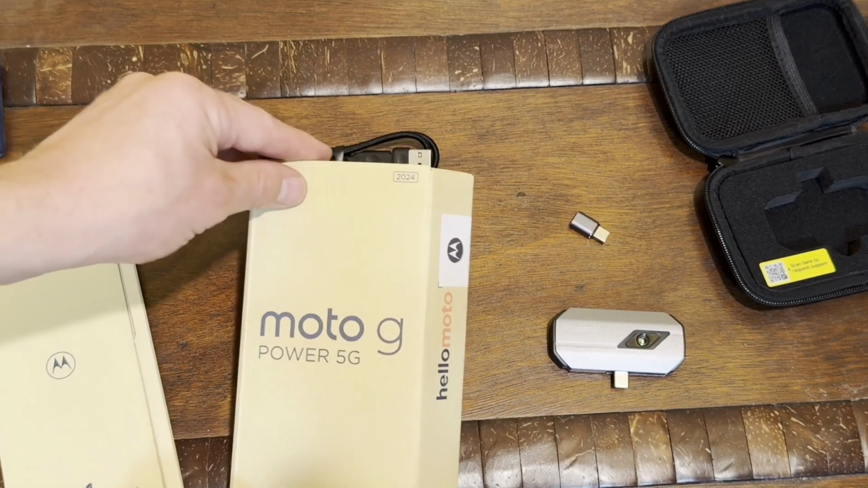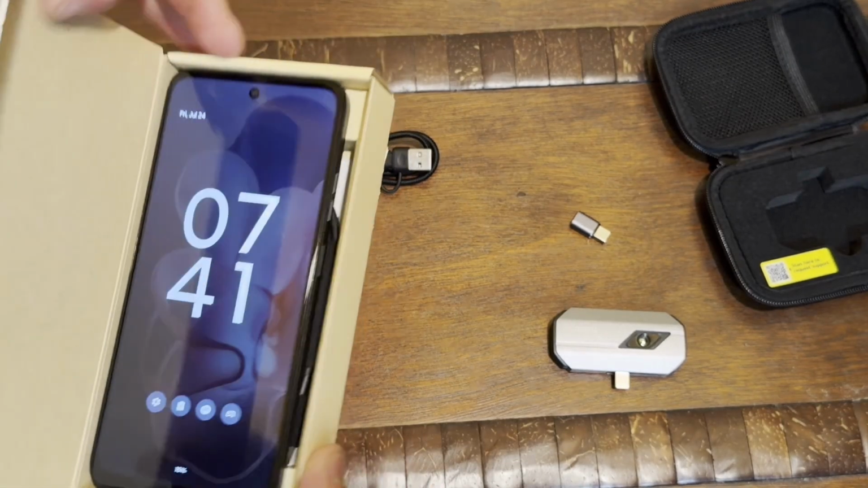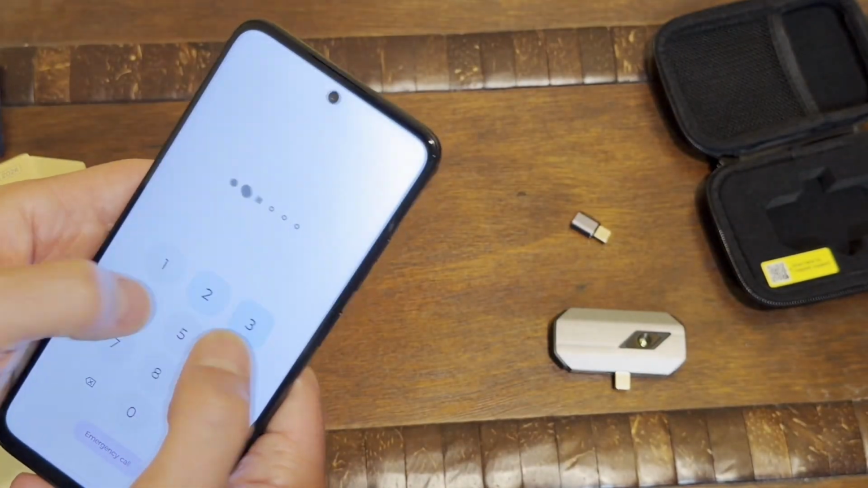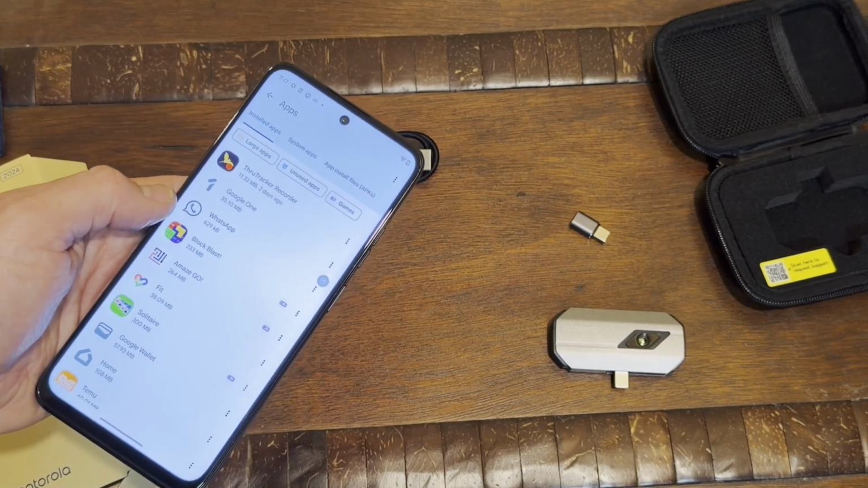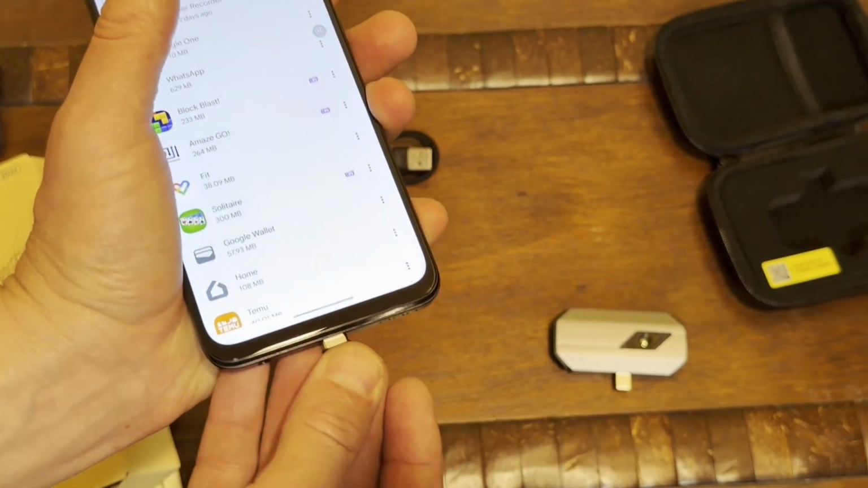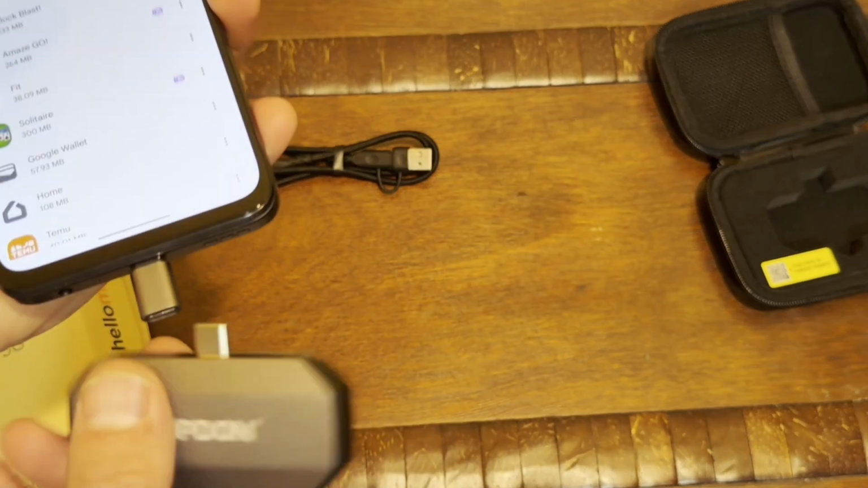I also purchased a dedicated phone so I can use as a recording device. This is the Moto G Power 5G, which I got on sale for $130. I had already opened this one, and this is a pretty decent quality phone. If you already have an Android device, then you can just use one that you already have, but I wanted to have dedicated recorders and kits that I could use for recording. So you can see how we can just use that little extension device here in the USB-C port, connect our camera.